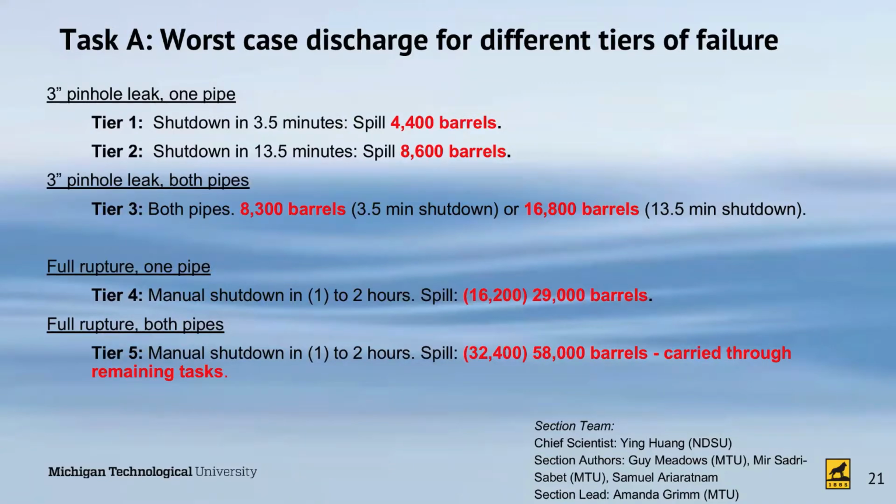Enbridge has automated systems for valve closers and a whole series of valves on both sides of the straits, as well as upstream across Highway 2 and downstream on Line 5. So it takes 3.5 minutes to automatically close those valves, and that can be done from a number of different locations, and these automated systems are monitored 24/7.